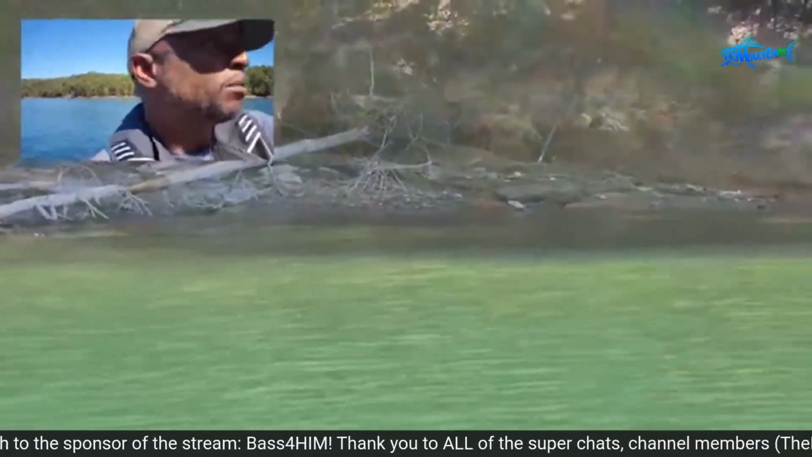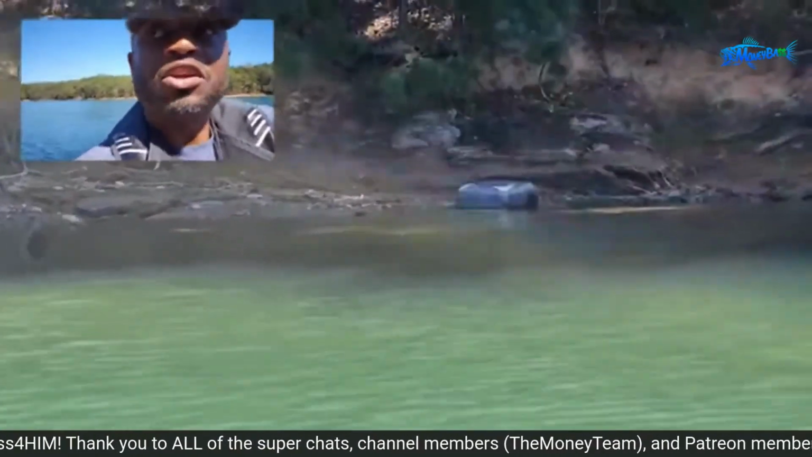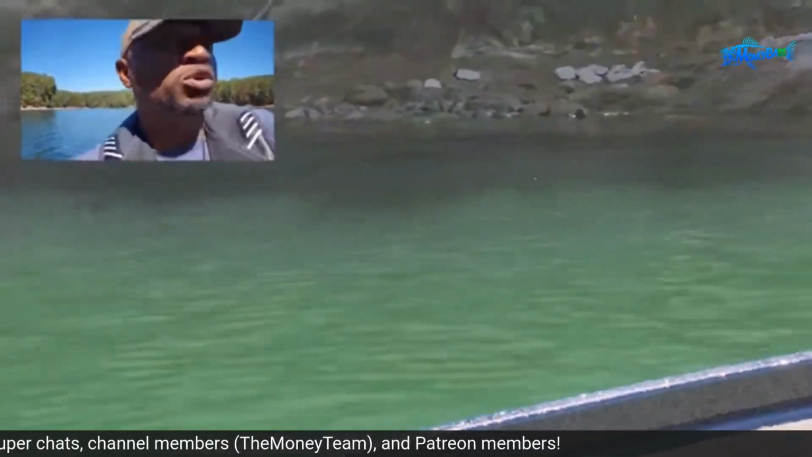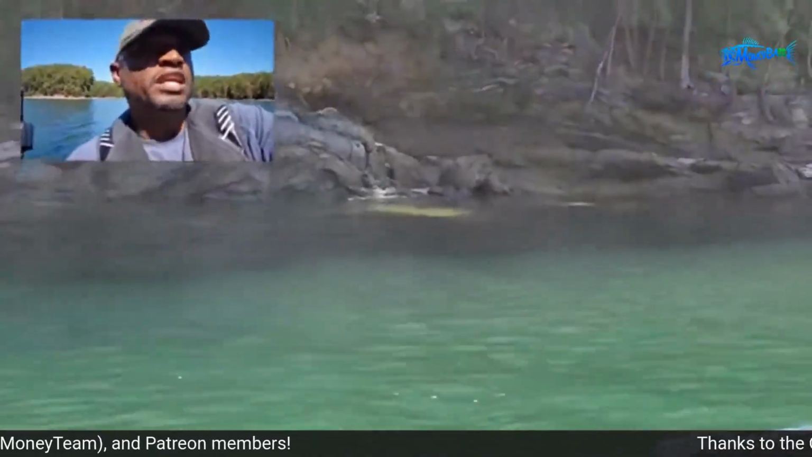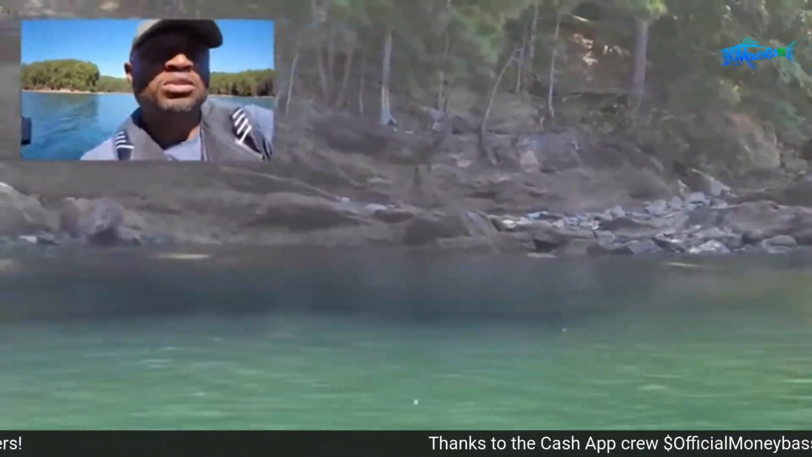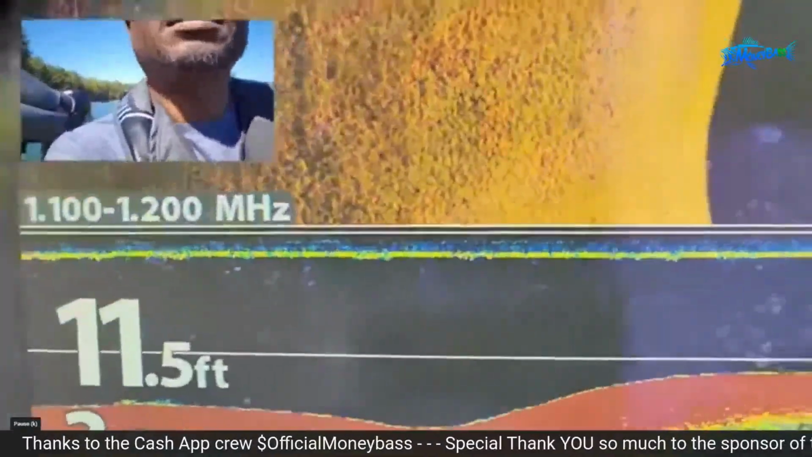But if you don't have forward facing sonar or the 360, more than likely you're going to pass right over that. And there's a good chance that you could drive the boat directly on top of it and spook those fish. So now the chances of catching those become a little less likely. All right, so take a look at all of those rocks, guys. Looks good. All right, so now let's take another look at the side imaging.